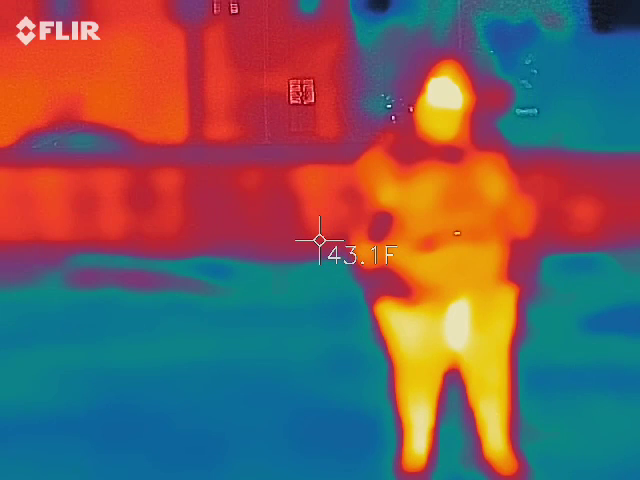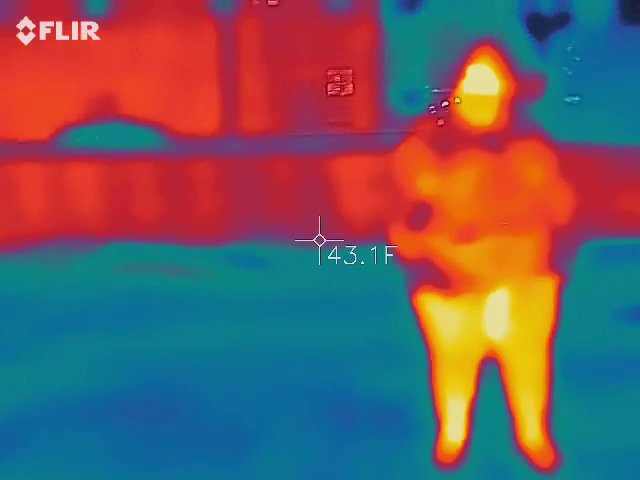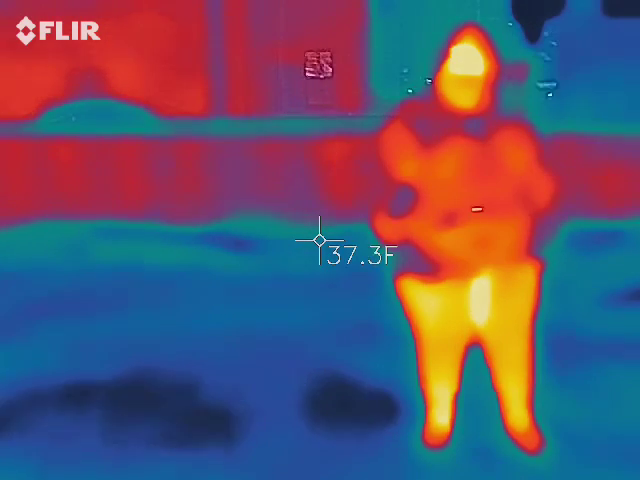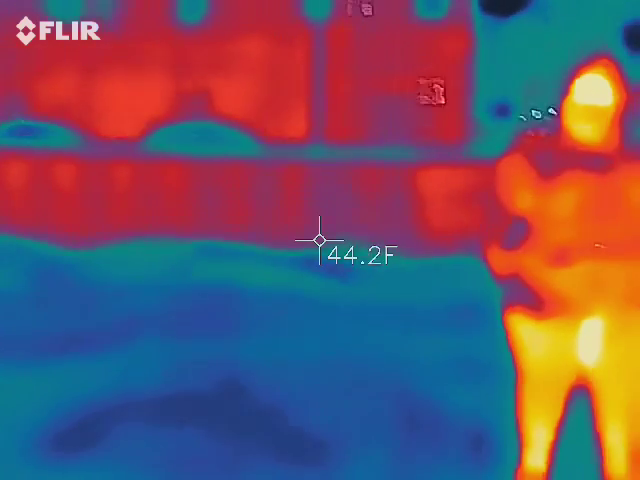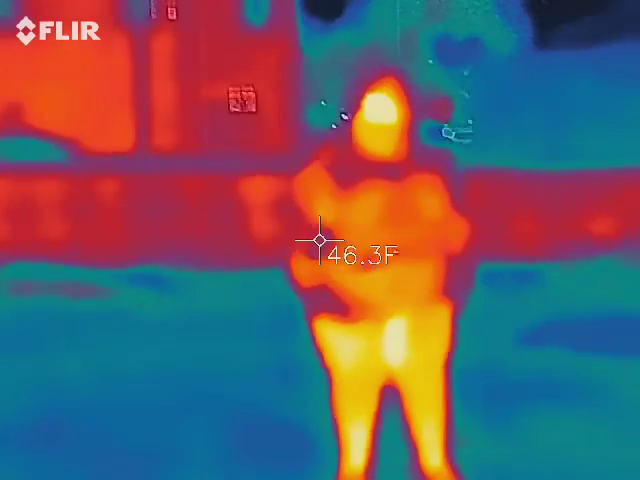These 2 things back here, but I think it may be the shadows. So shadows are obviously going to be a few degrees colder because they're not hanging on to light. But you got a good eye. We'll see what comes out of it.